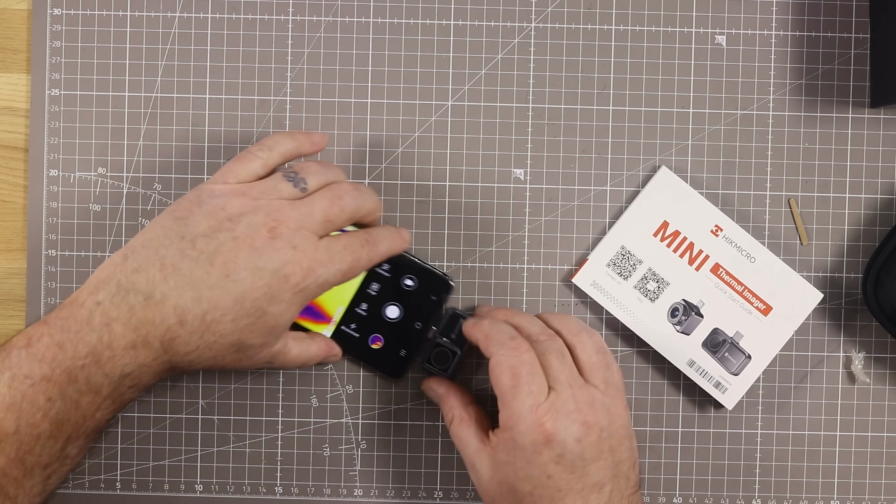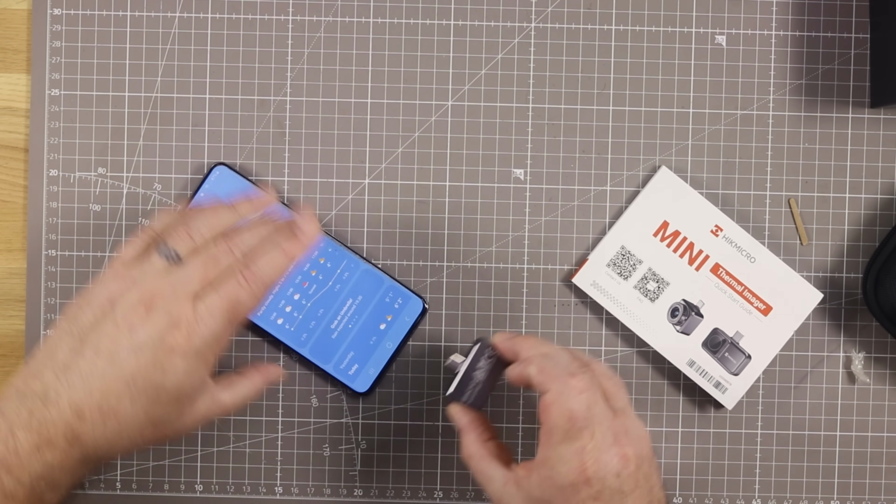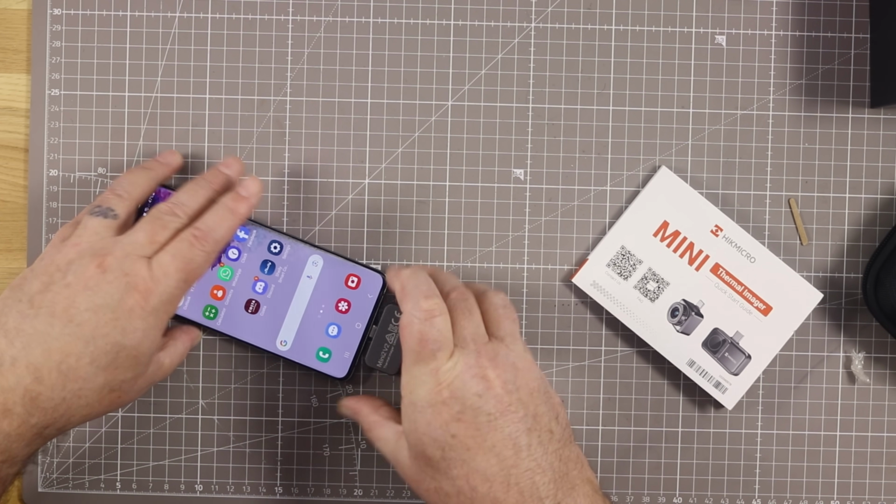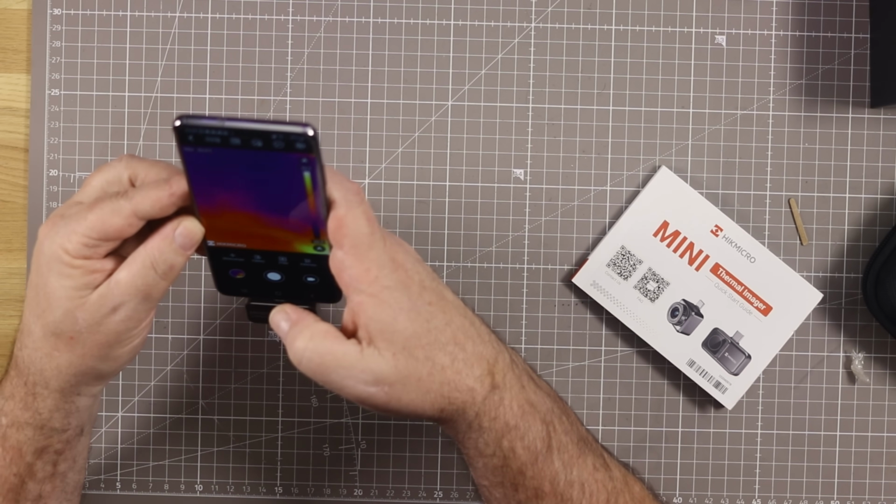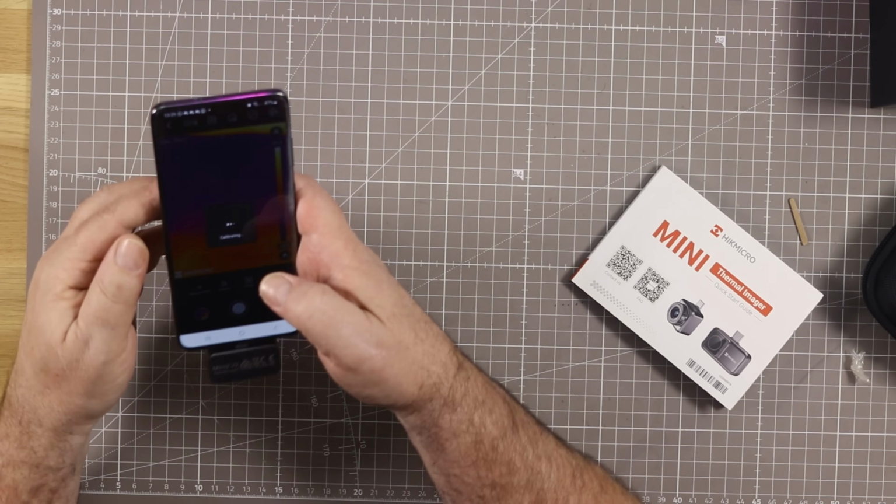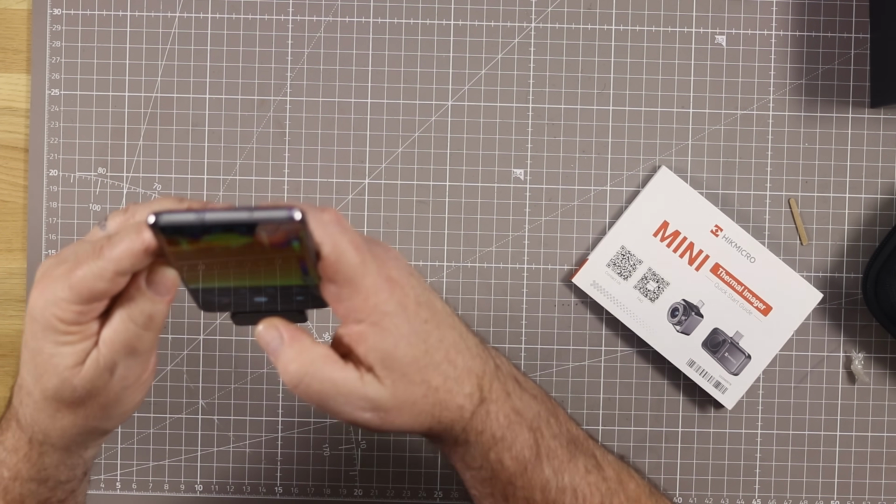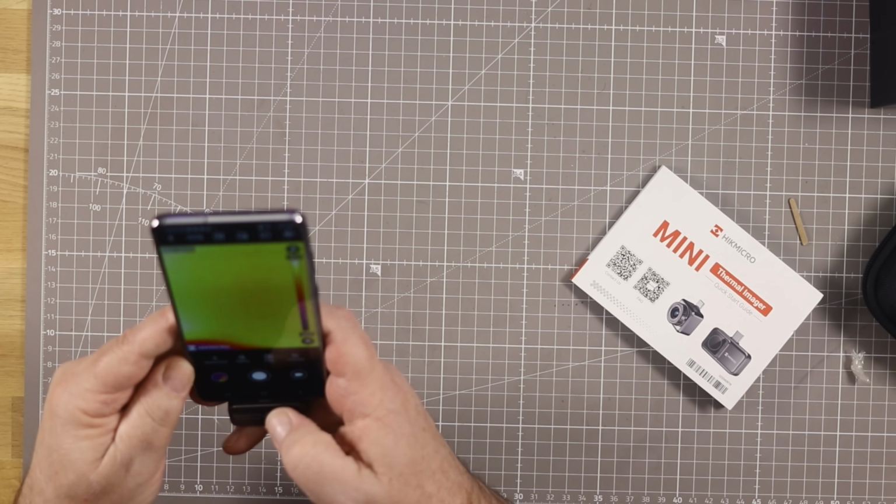So, I don't like doing this. Let's come out of here and turn that over. Whoops. And then, what sort of planet are we on? There we are, loading. Calibrating. Okay. Right, so we can take a video.